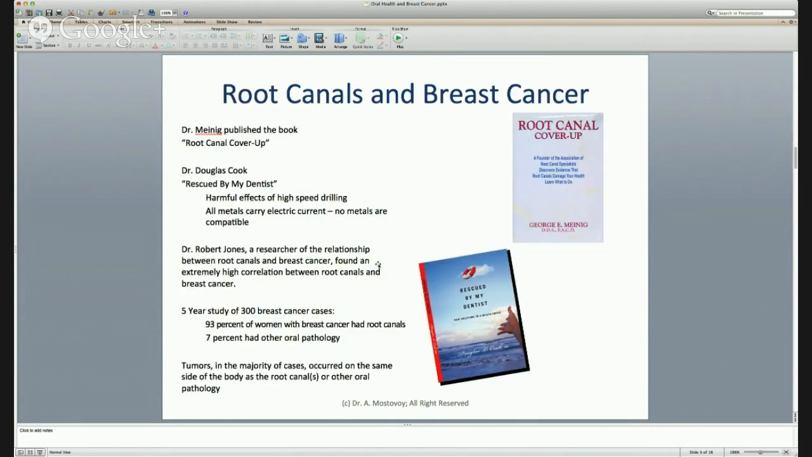A couple of books that I would suggest to anyone who's interested in the subject have been published. Of course, there's much more than this, but you can start by reading things like Root Canal Cover-Up, and another book called Rescued by My Dentist, written by a good friend of mine, Dr. Douglas Cook. He taught me over the years that I've known him that there are also harmful effects of high-speed drilling. What is high-speed drilling? Most dentists today will use a high-speed drill, and unfortunately that creates a lot of heat and that will damage your tooth.